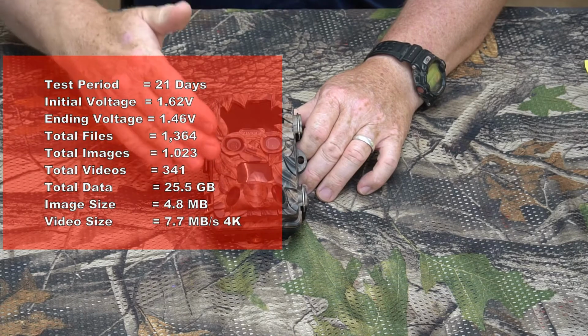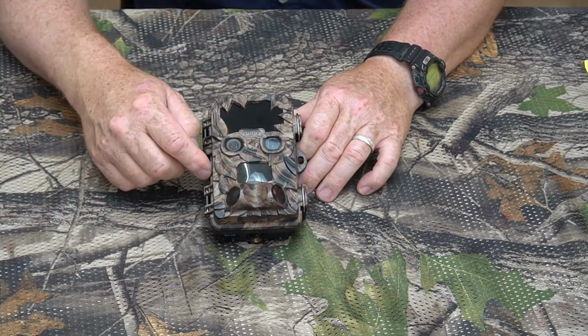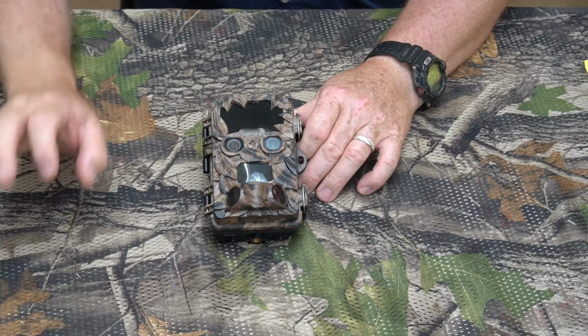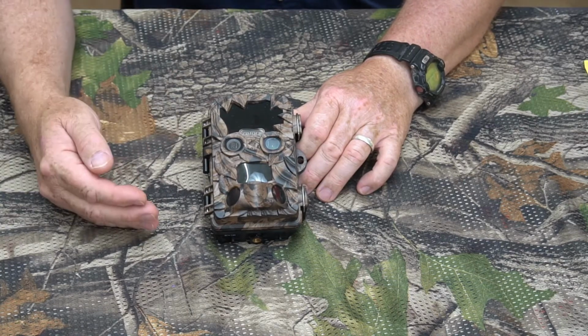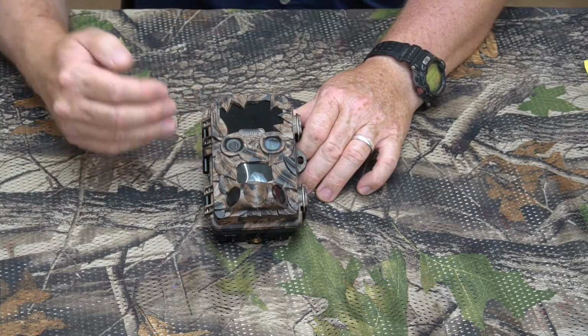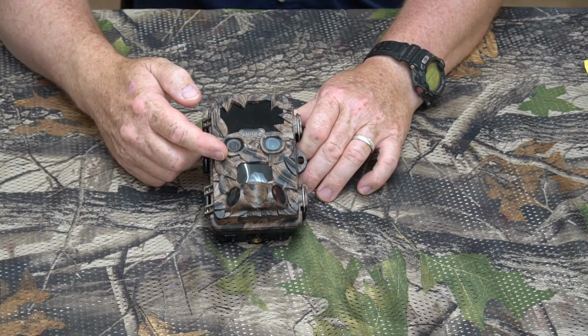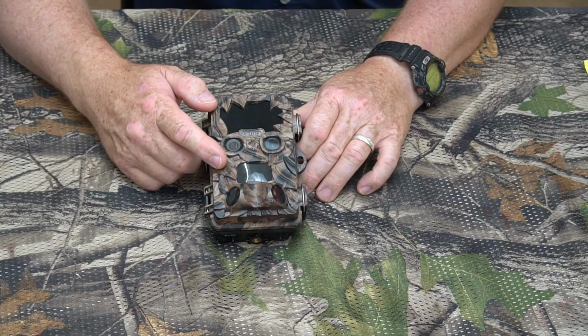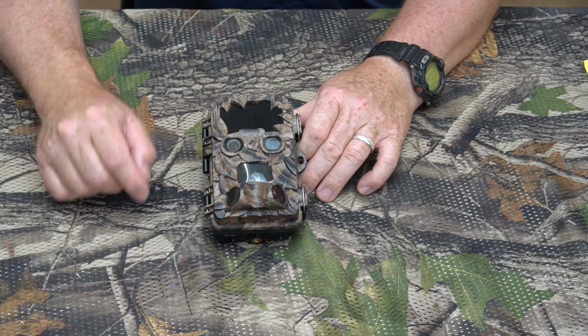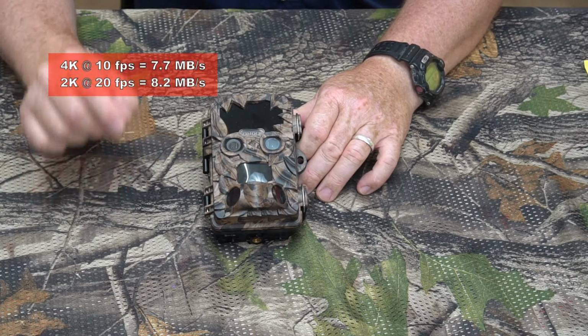Now, this camera has a lot of other video resolutions. I didn't use them in the field, but I did some post-testing samples with them just to give you kind of an idea of the data size of the different resolutions. So it also has a 2K setting, and if you set it to 2K, the actual data size of each file is 8.2 megabytes per second of 2K video.